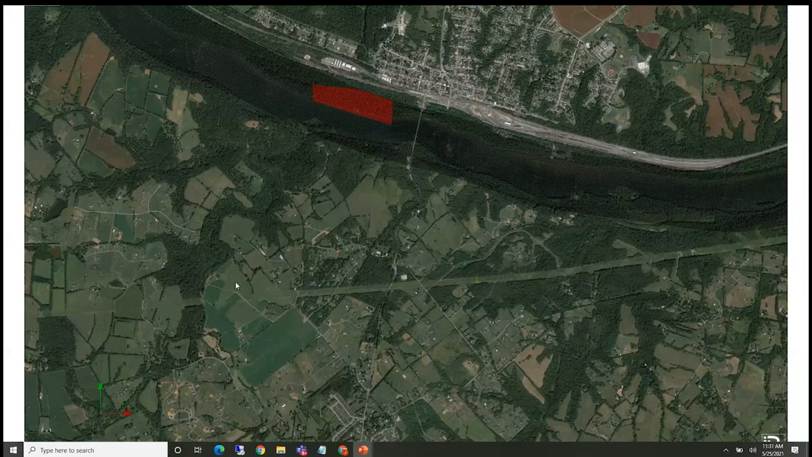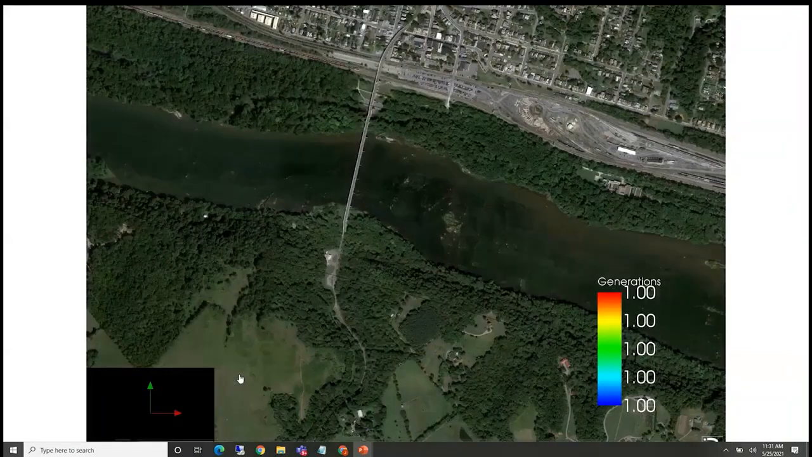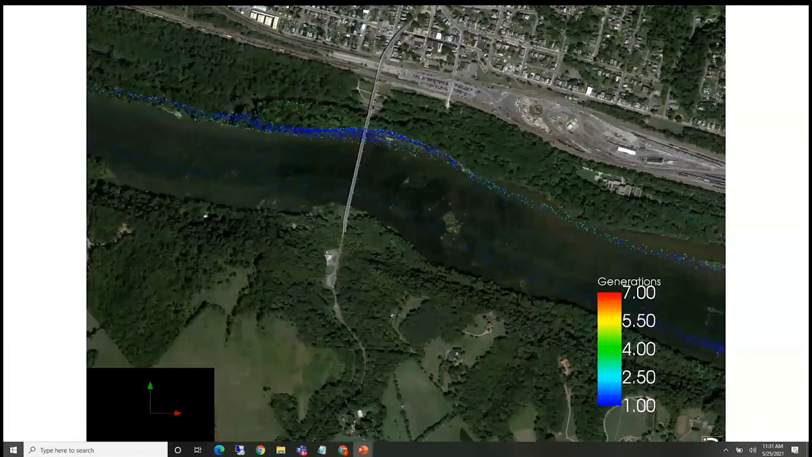And whoopsie, sorry, there we go. So I'll make a cloning polygon as before and run this, and now we get a lot more detail. It's a little hard to see at this resolution, but we have 10 to 20 times the number of particles, and we can see more spatial resolution in that channel.